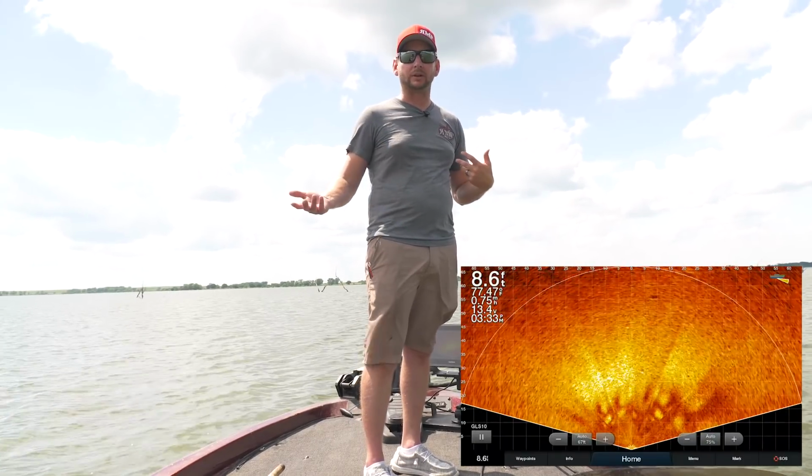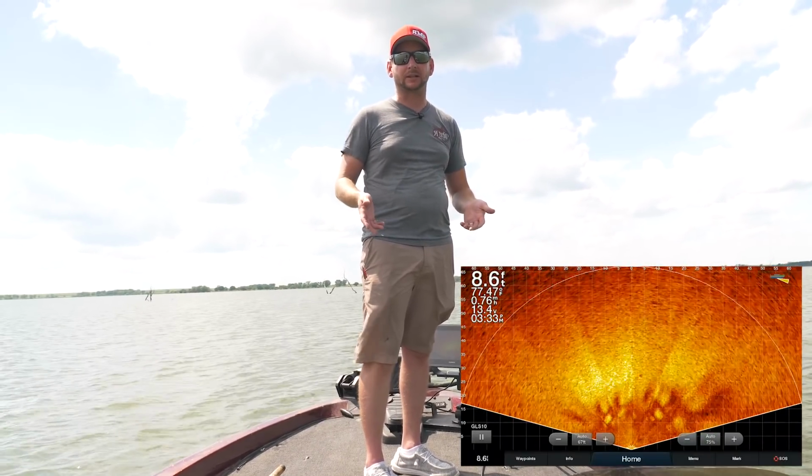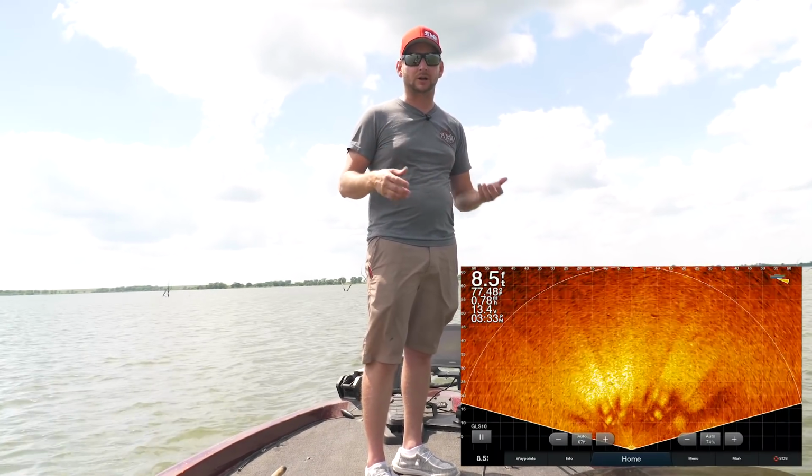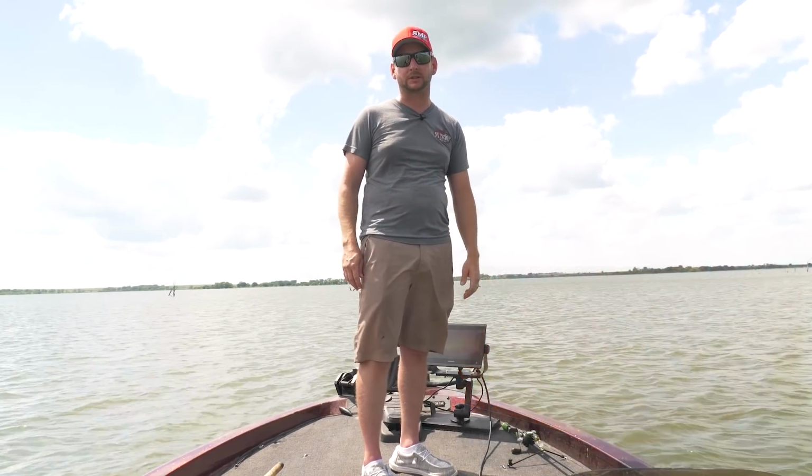So I want to run next. We're going to show you that just so you guys have an idea of exactly what that looks like. And again, seeing where those differences are when it comes to structure and perspective mode and how it can help you put more fish in the boat.